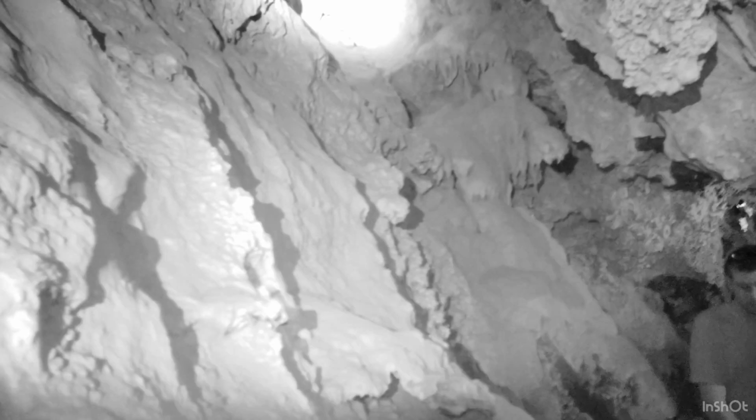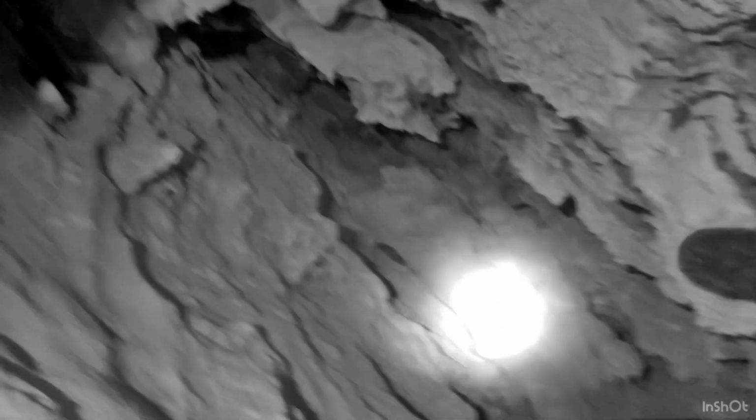Alrighty, my friends, so we're about to go up another staircase right now. Make sure to watch your head on the right side of it as we go up. There's some more low-hanging formations that may possibly rock your noggin.